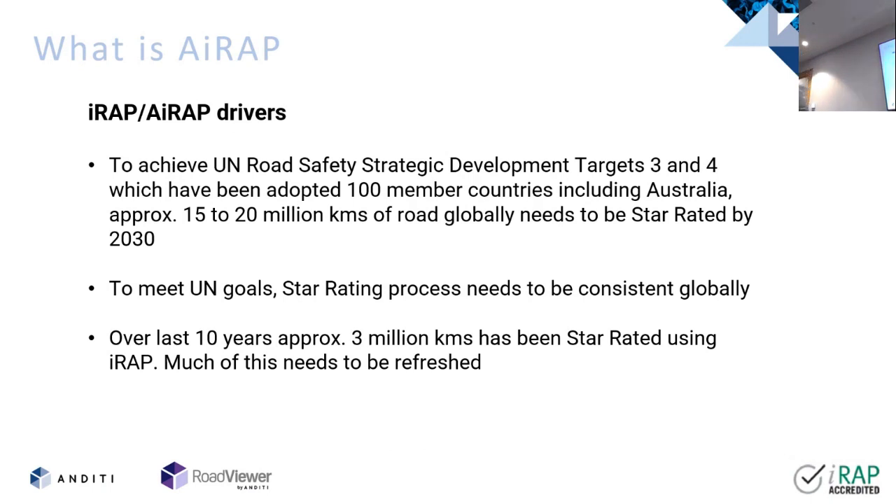Okay, so we've already heard a bit about AusRAP and what it's about. The UN has adopted the iRAP process, and 100 of their member states have adopted it to basically try and get star rate roads up to a 3-star or better that carry 75% or more traffic. That's going to require something like 15 to 20 million kilometres to be done, to be assessed by 2030. Over the last 10 years, they've done about 3 million kilometres all up globally. So it's a long bit to go through.